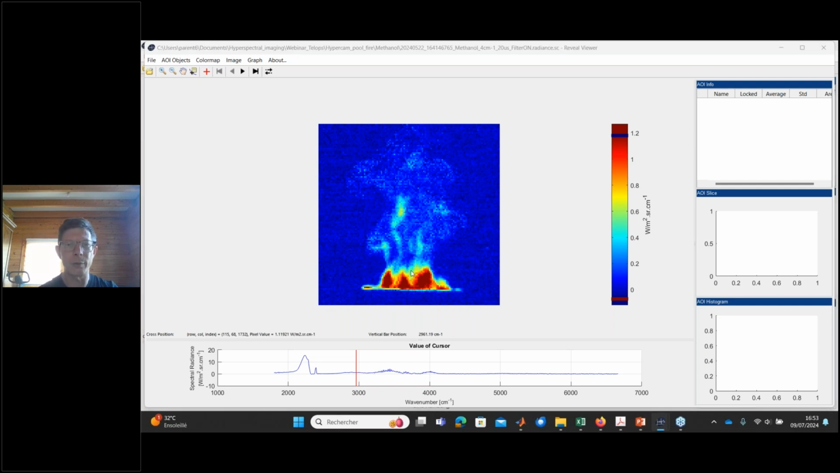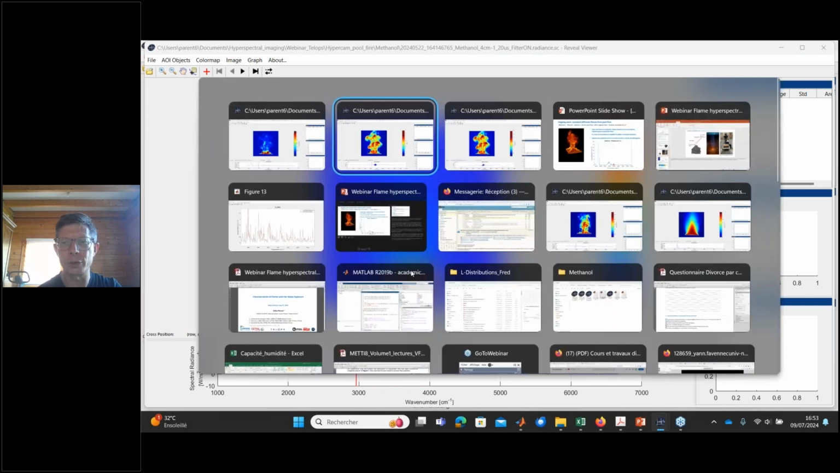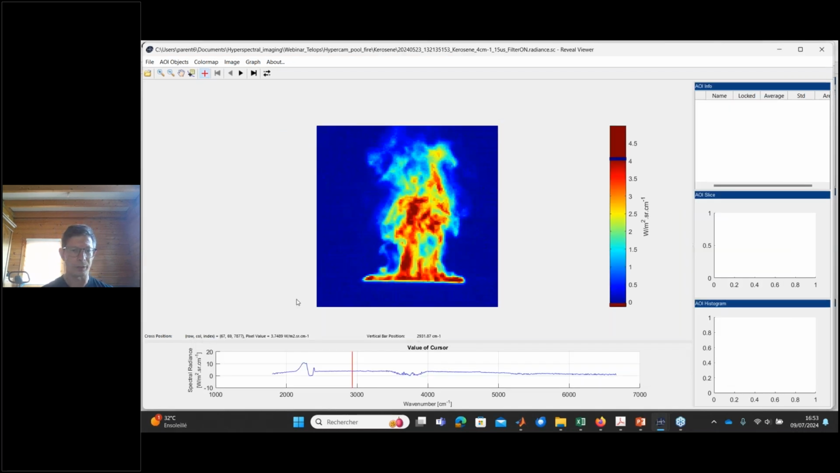Last thing I wanted to show you is the result obtained with a kerosene flame. So this is the spectrum of diesel. Maybe for you it seems the same, but if you look carefully at the spectrum, you can see that there is a continuous spectrum between the emission bands due to the gas.